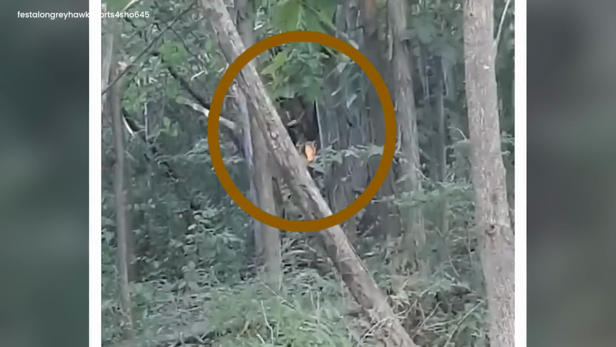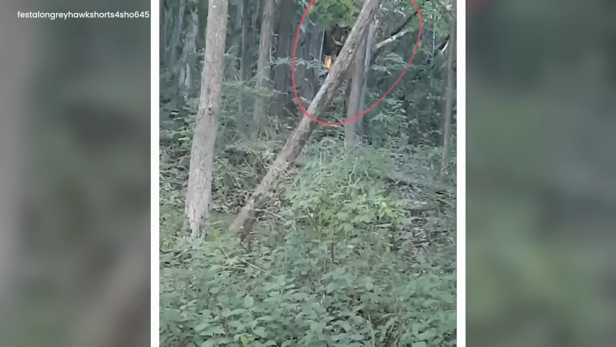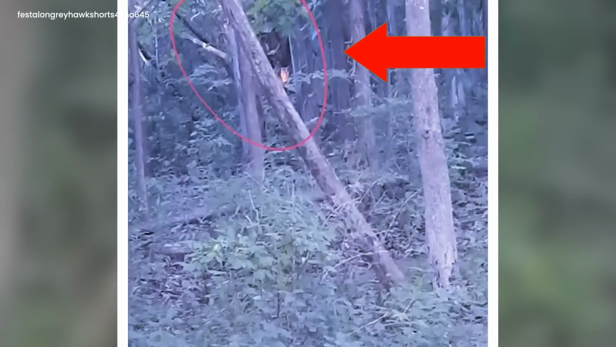The Dogman, this unexplainable creature, continued to watch silently. It left everyone wondering and guessing. In the deep dark woods, a sinister presence remained, a puzzle that needed solving but was too scary to approach.